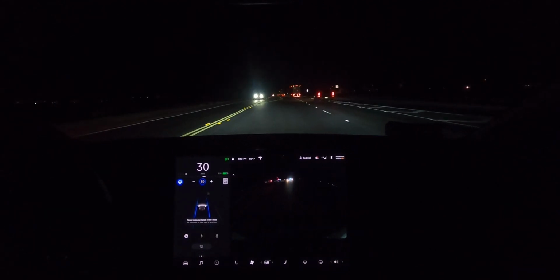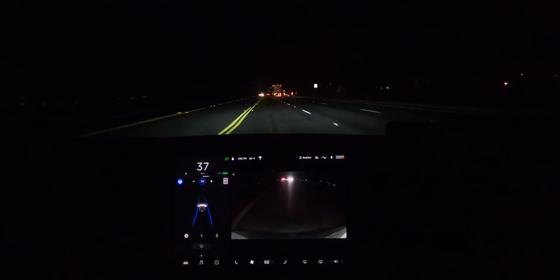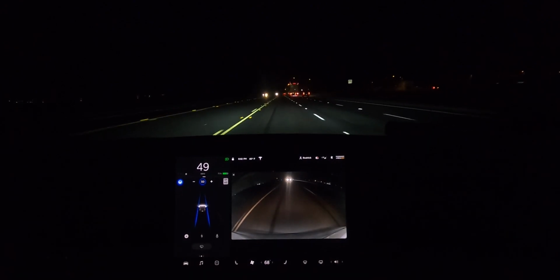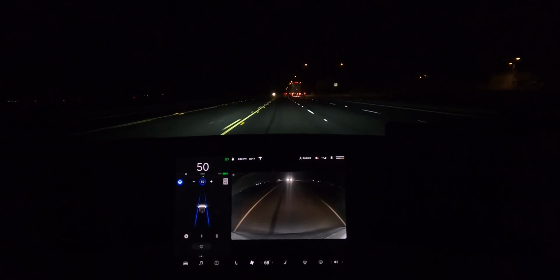Alright, so right here the turning lane starts and it comes out into us, so we are merging over. Autopilot took that just fine. Perfect. Okay, now we got 3 lanes and darkness. I don't know where we're going.